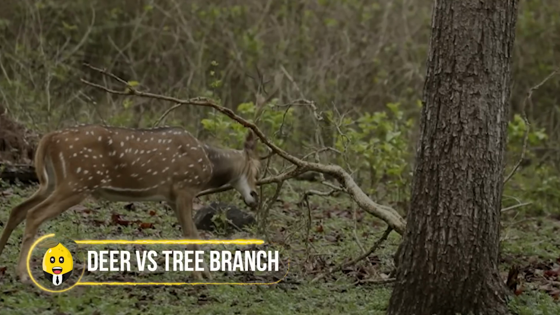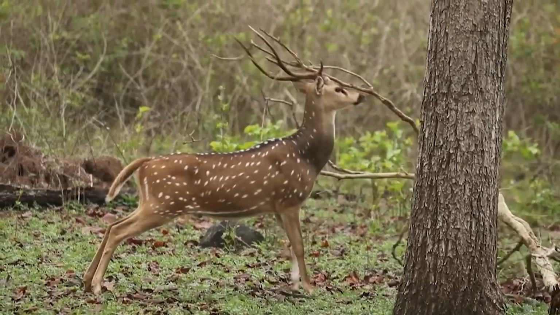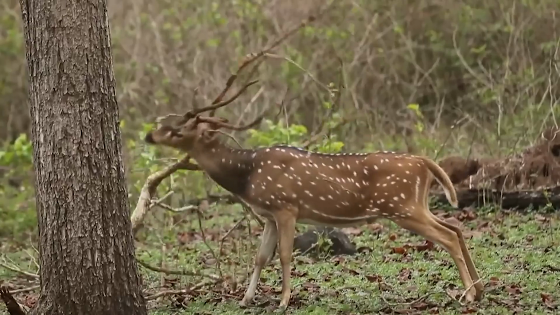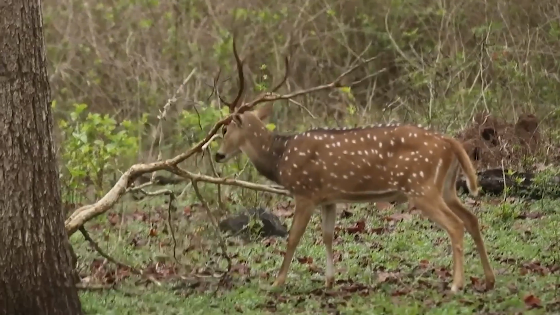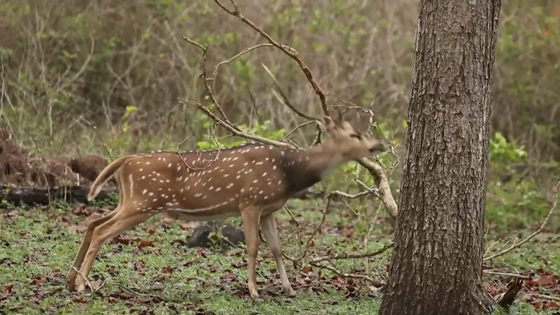Deer versus tree branch. Enjoyed the deer versus deer? Well, let's try this one, where this buck didn't find any enemy to fight, so it just combated with a poor tree. Assuming the branch is another deer with large antlers, this angry buck decided to defeat the enemy by its continuous head strike.